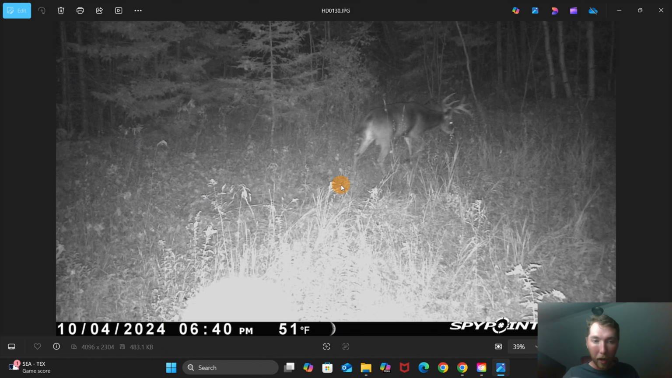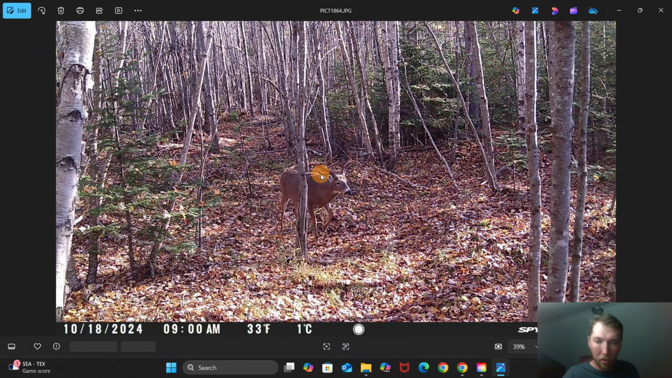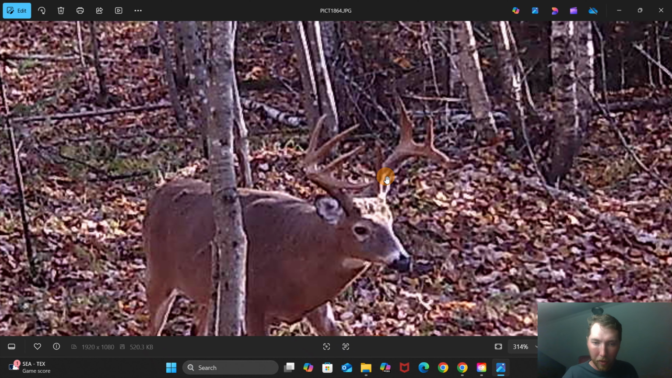I got a few random other bucks here and there. He was definitely the dominant mature buck in these couple hundred acres that I hunted, at least that I found out about. I'm sure there's more, but he definitely seemed to rule the roost. Got him a little bit in October. Here's a great first daylight picture of him on the 18th.